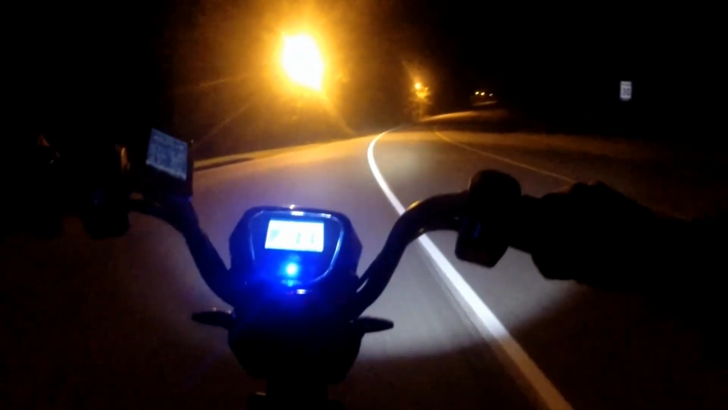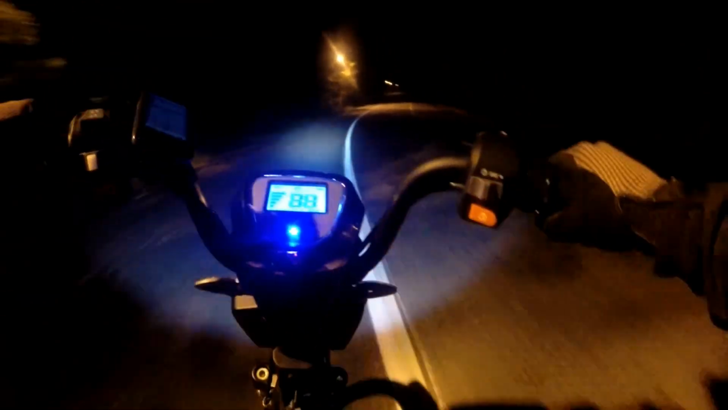So this little section leaves the path system, and then there's just the paved shoulder. It's not a perfect path system.